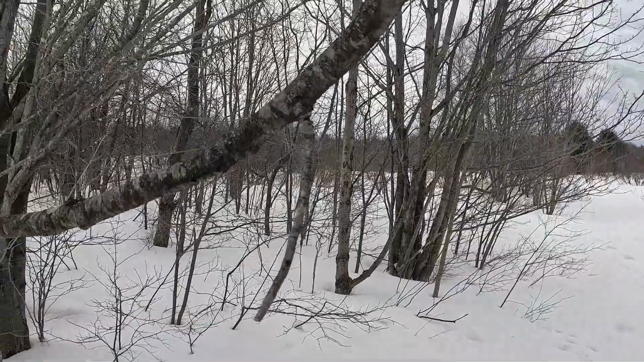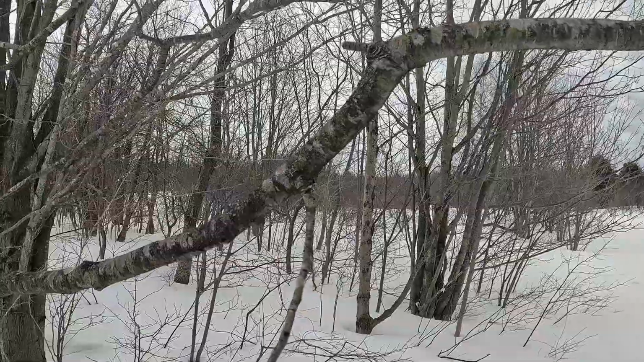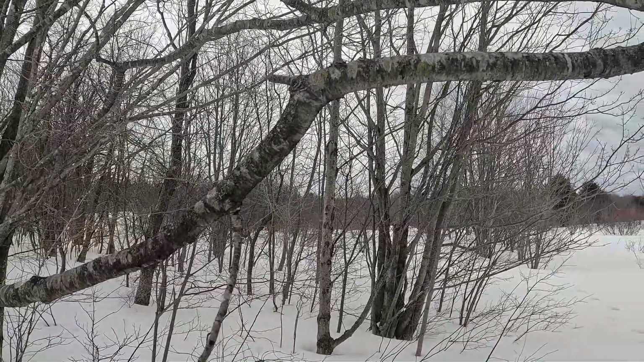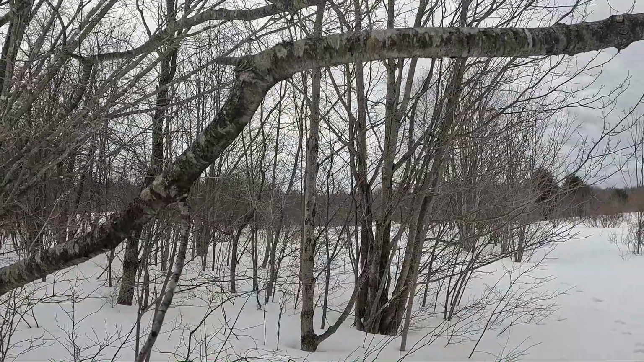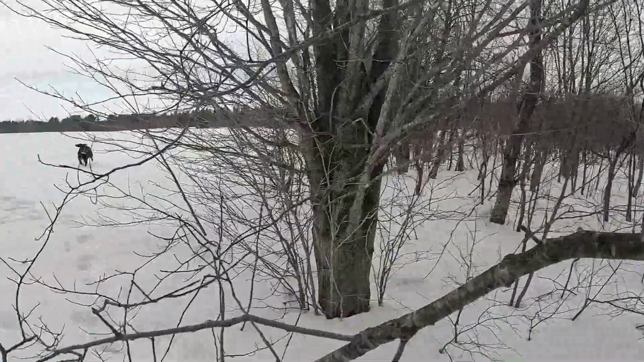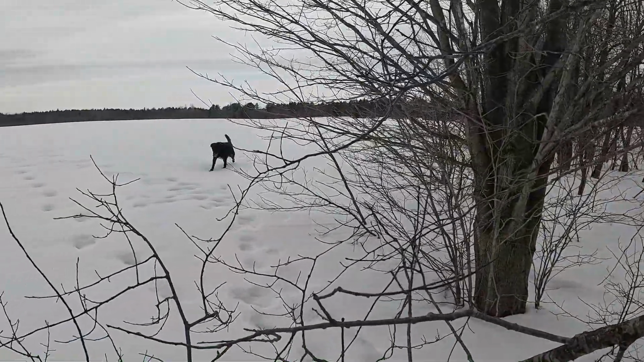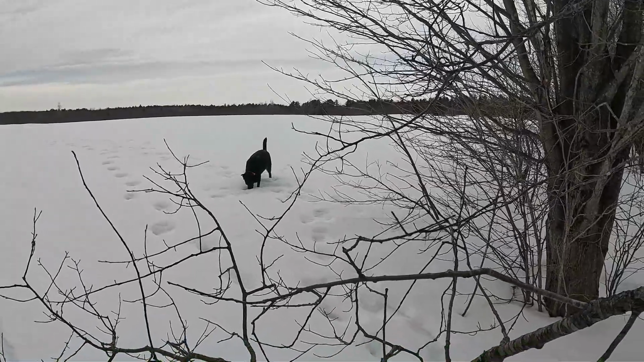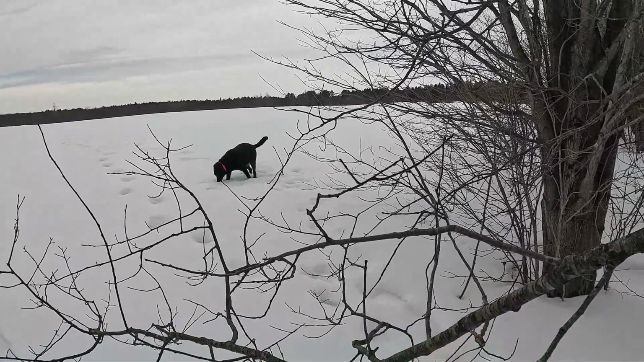Oh, listen. It's coyotes. They're calling. They don't usually call this early in the day. Come here, Rella. Stay close. Rella has a freaked out look on her face. She heard the coyotes and she started running towards me. Stay close, Rella. Protect me from coyotes.